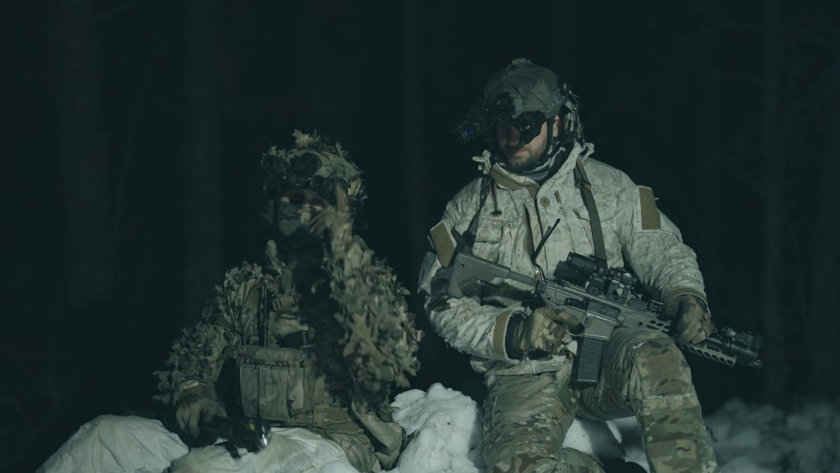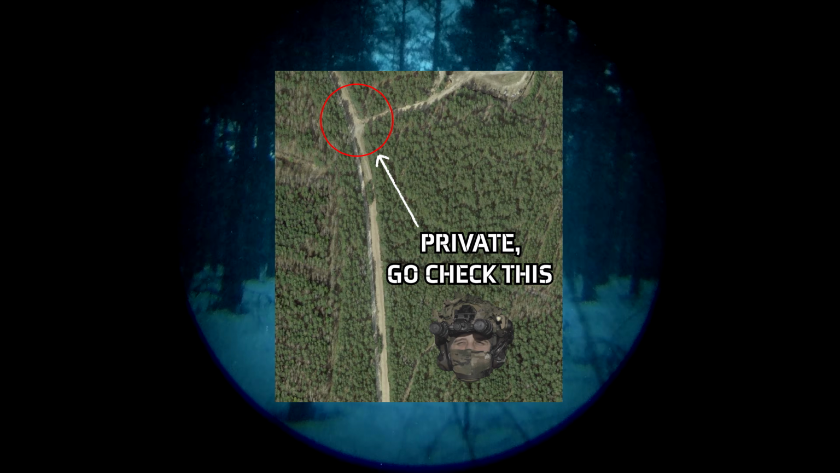Let's do the next one. Next test. This is the third scenario. My objective is to recce a T intersection about 300 meters away, and this time I'll really try to take it stealthy, because I have some intel that it might be held by the enemy. Move from cover to cover, see what we can make happen.